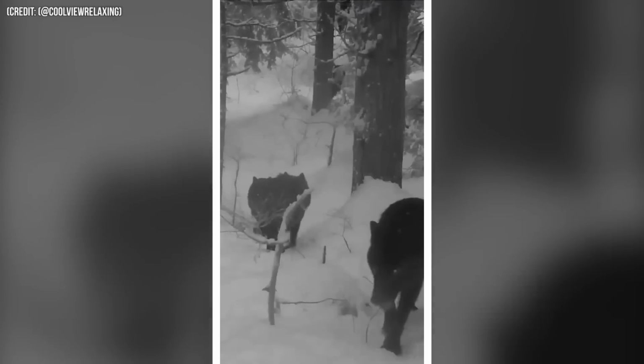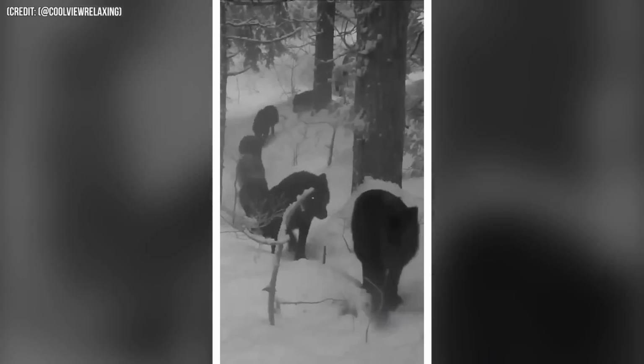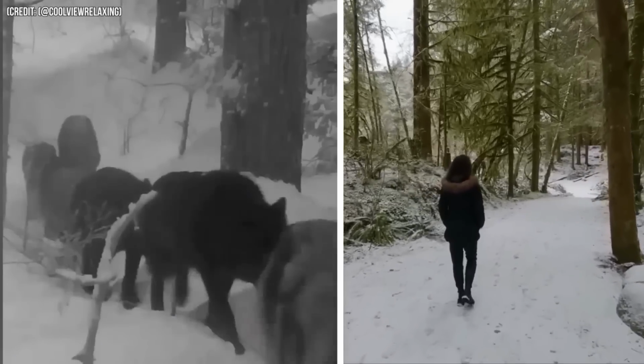Number 4. Recently, in a secret part of the Canadian woods, an unbelievable and scary sight was caught on camera one night in the dark snow. Thanks to trail cameras, we can now experience the excitement of observing these fearsome creatures up close without any of the usual dangers. It's definitely not something you'd want to come across while hiking.